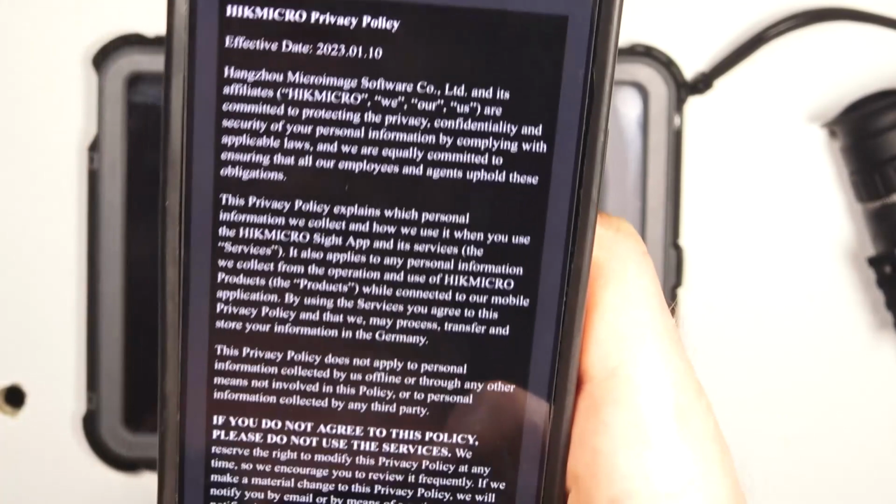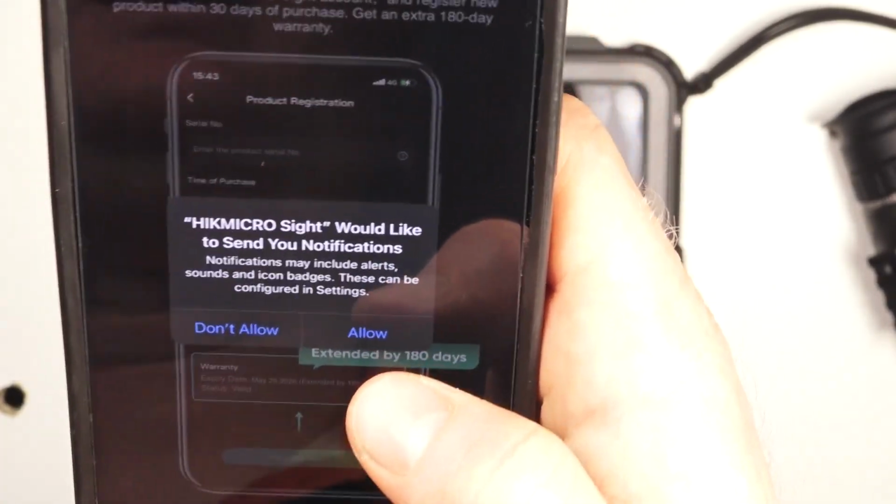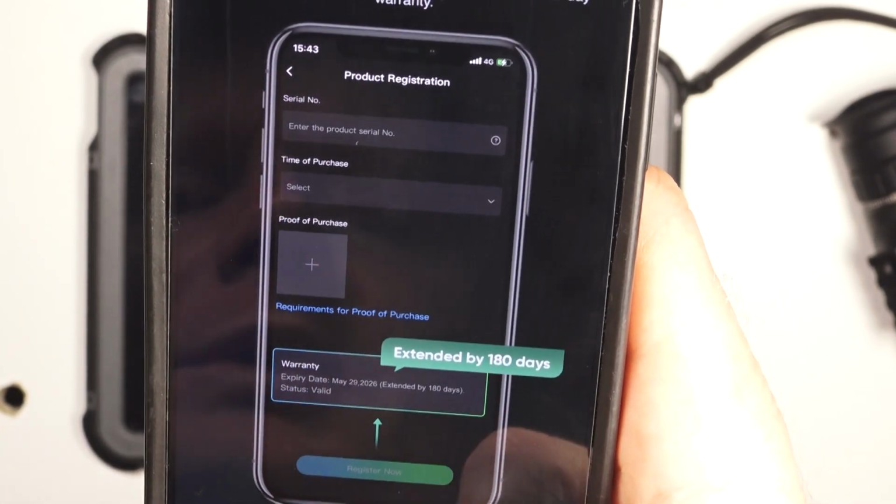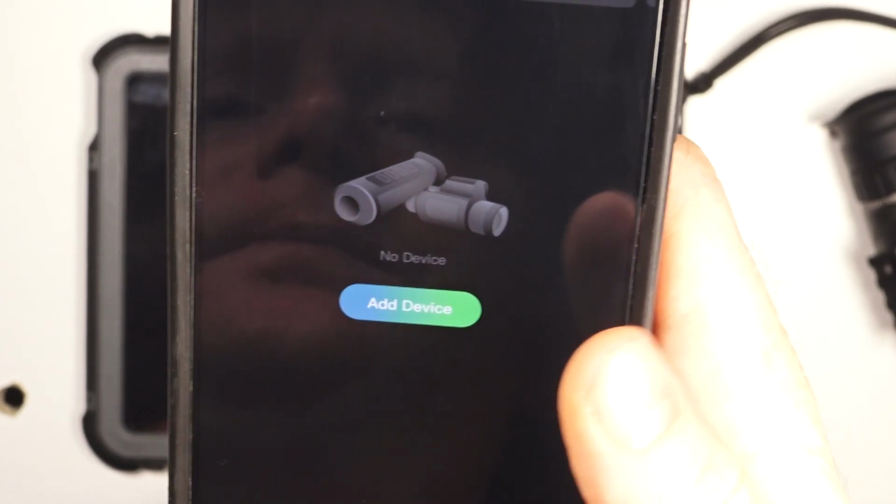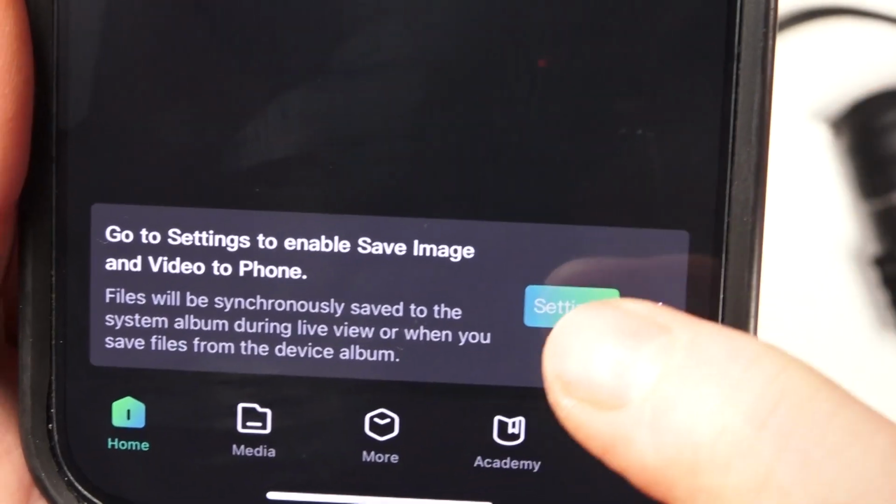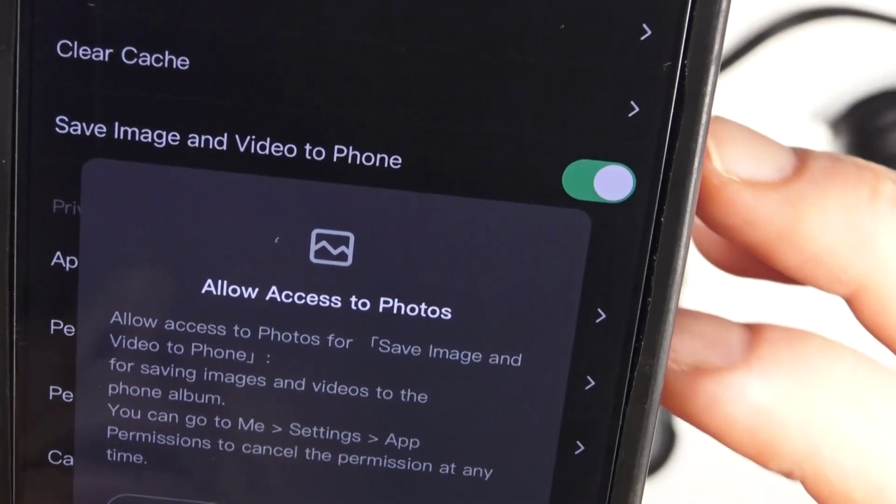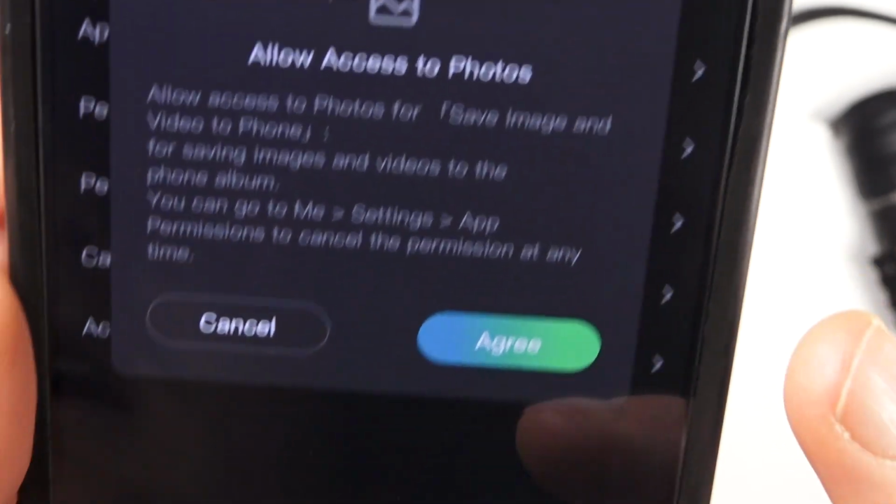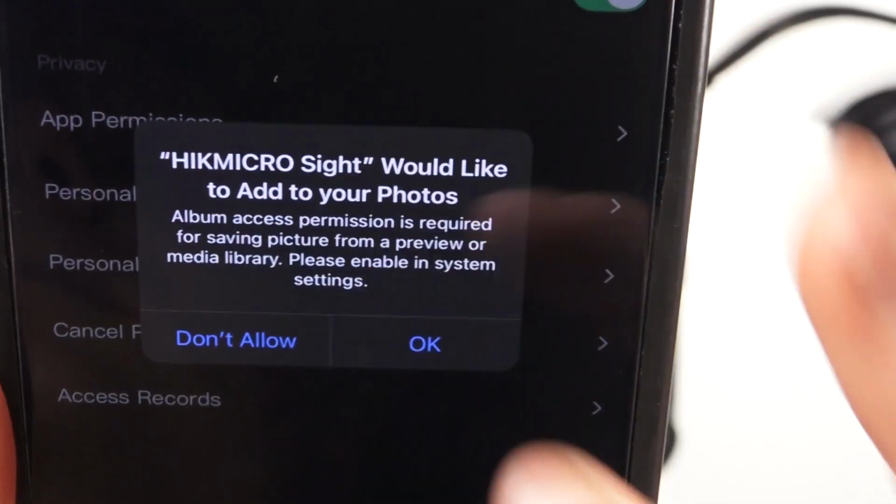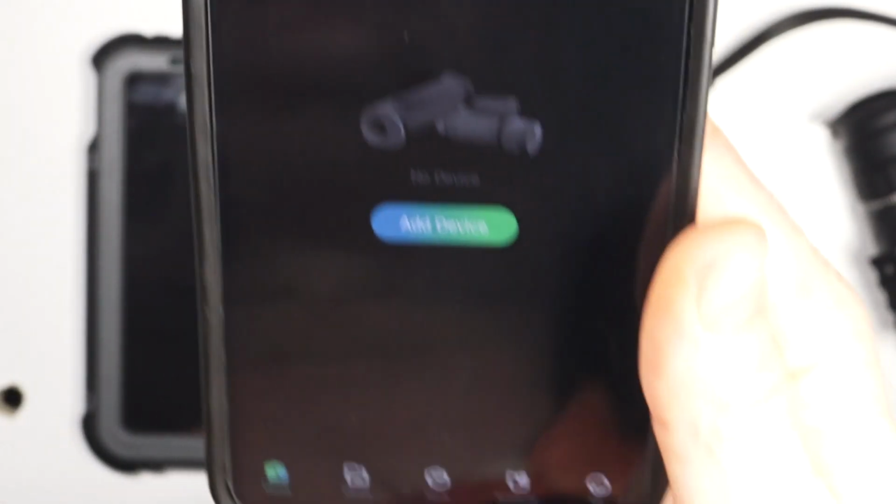Now, when you open up the Hikmicro app, you just want to agree to the terms and conditions and allow the app to access different parts of your phone. Now, you can log in and register your product, or you can just start now. And once we get the app open, you'll see here we need to go to our settings and enable it to save images to your device. This will allow it to access and save videos and so on. Now, once you've done that, we go back to the app and we're ready to start using it.